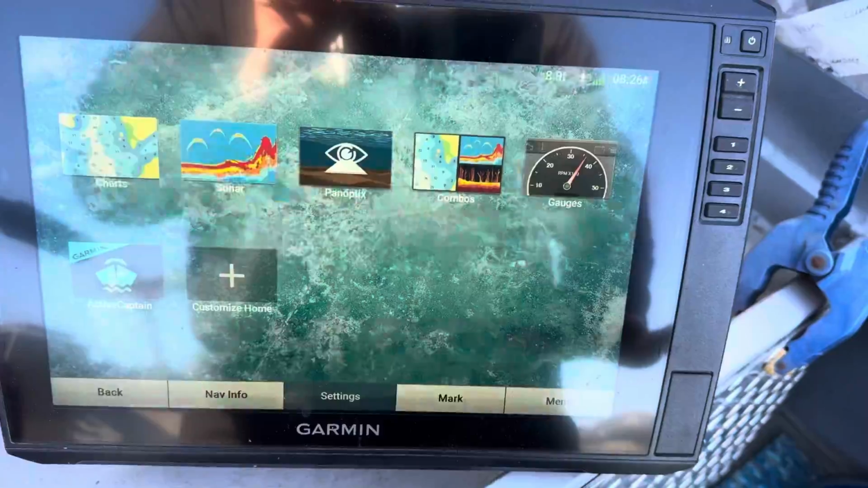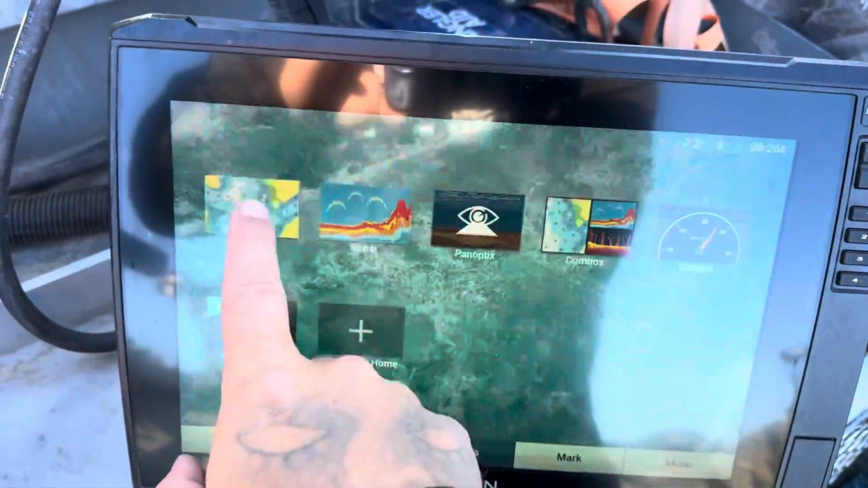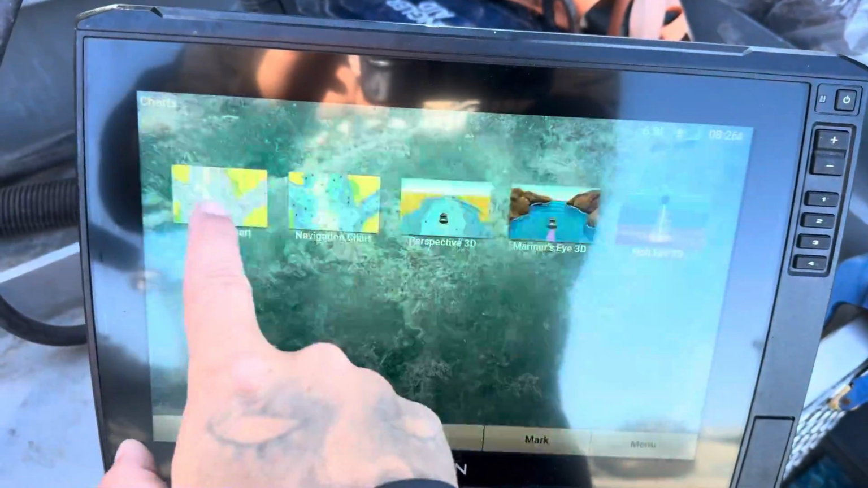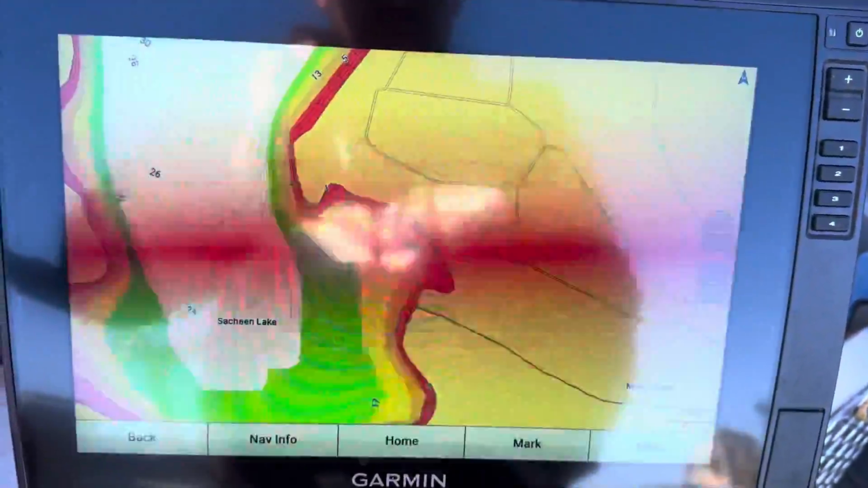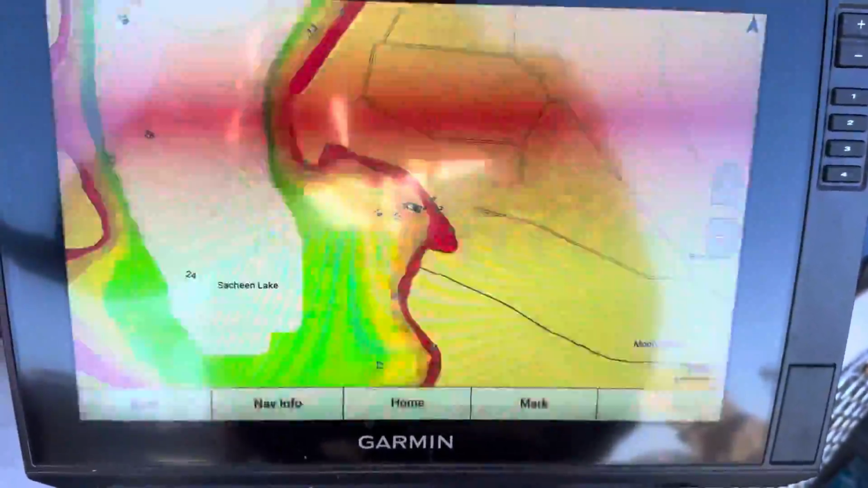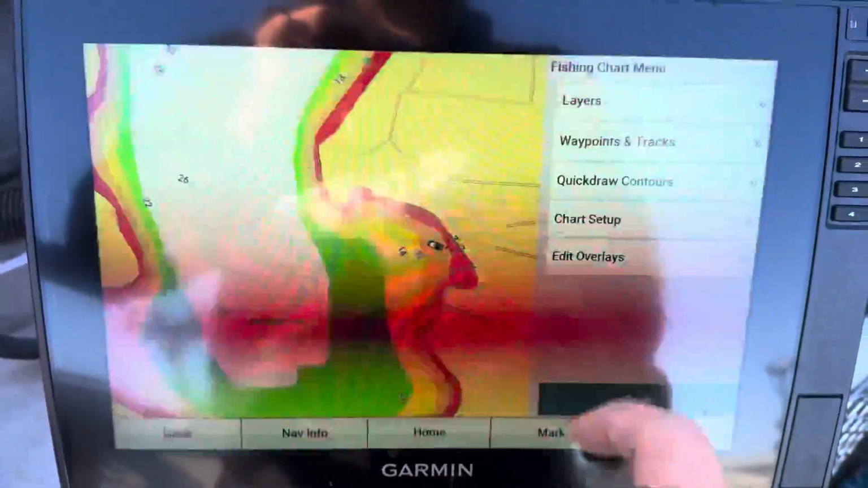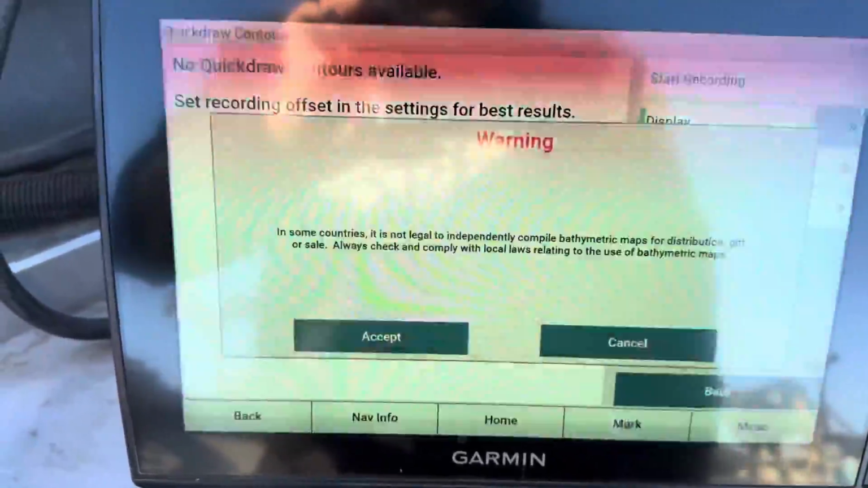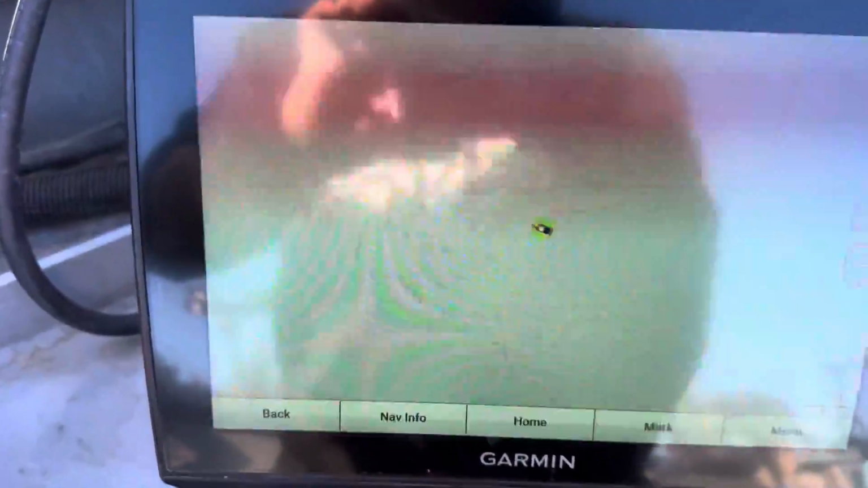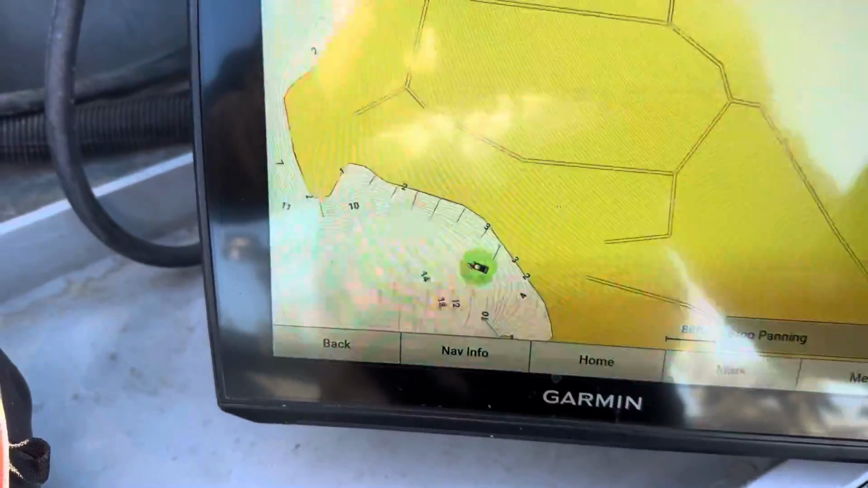Okay, so this is the main home screen on the Garmin. What I'm going to do is go right here to charts, then fishing chart. This already has some contour mapping on it, but it's not super accurate. I want that spot on the spot type of deal. So I'm going to go to menu, quick draw contours, and then I'm just going to start recording. Accept. Okay, so now that I'm recording, I'm going to zoom in here.